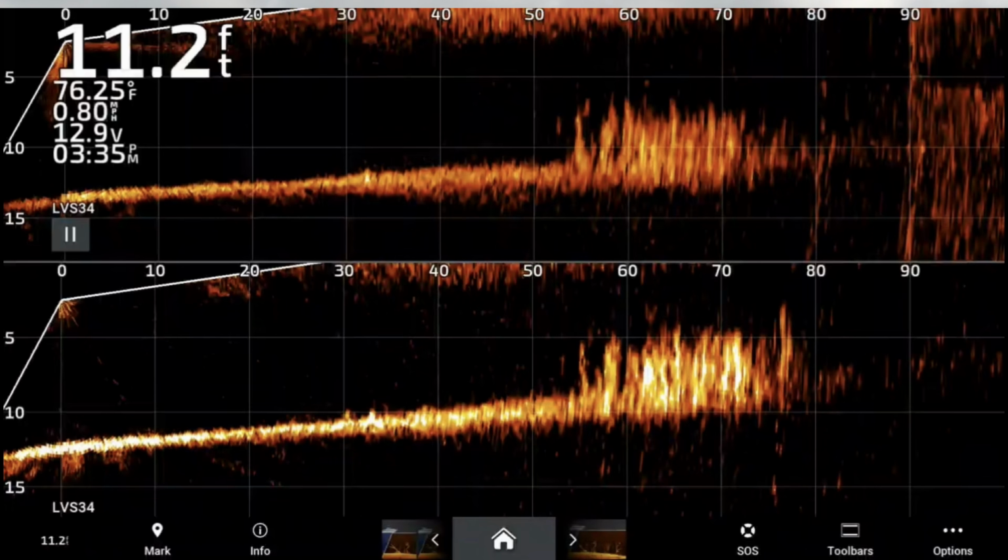It's a crappie stake bed, and you can see at about 30 to 35 feet, there's 2 fish that are on the bottom, and these are actually crappie. And the crappie were so tight to the bottom, you cannot see them on the top one. You can kind of make it out a little bit, but normally just going down the bank, you wouldn't think that's a fish. So the bottom one with the visualizer, you can pick out those fish a little bit more, and you can see that there's 2 crappie right there.